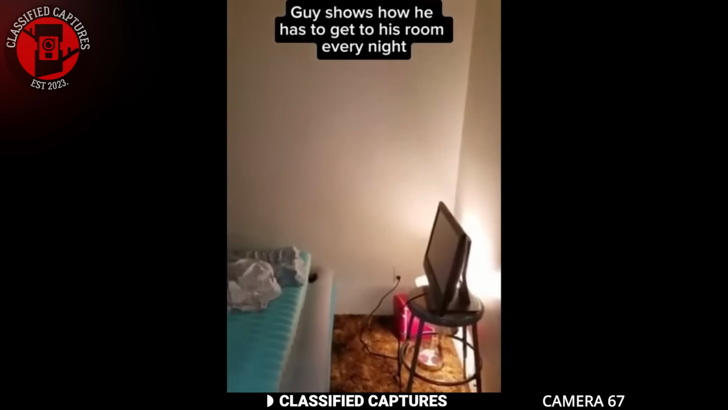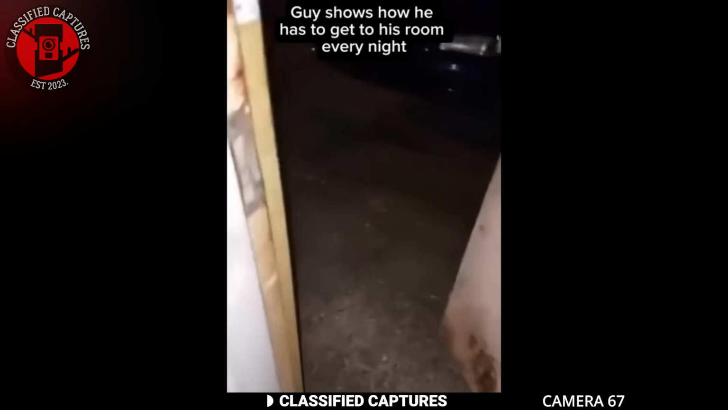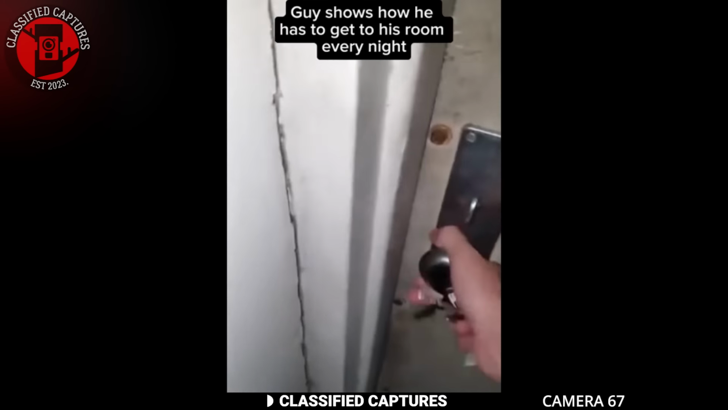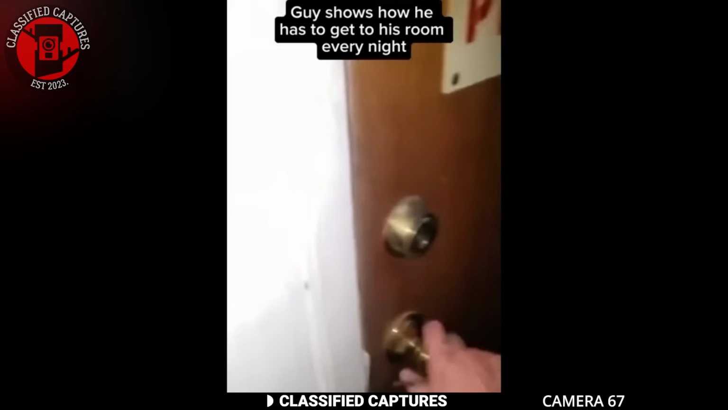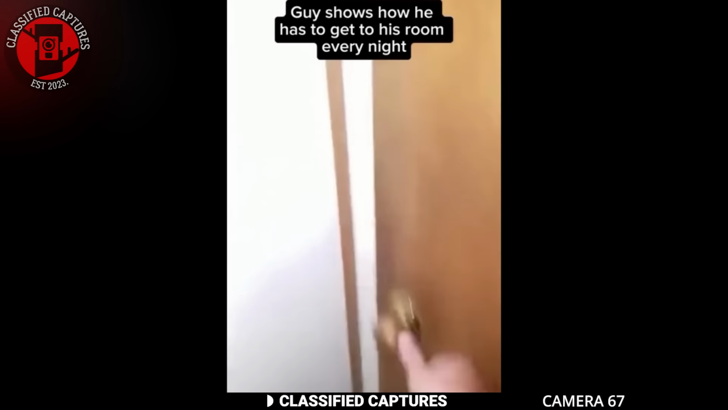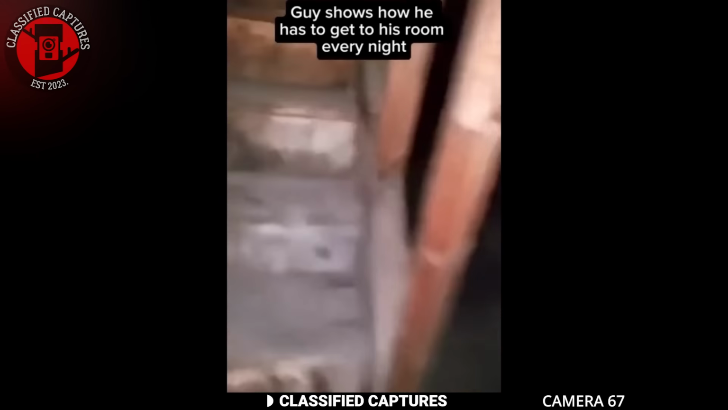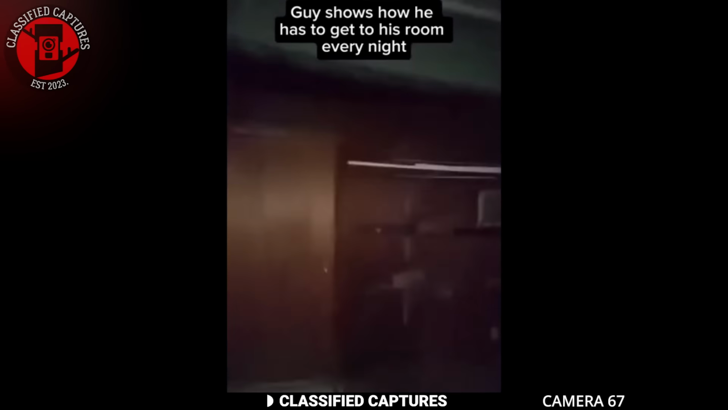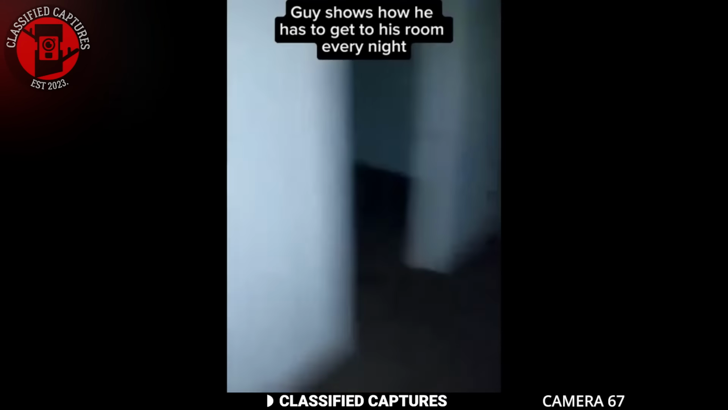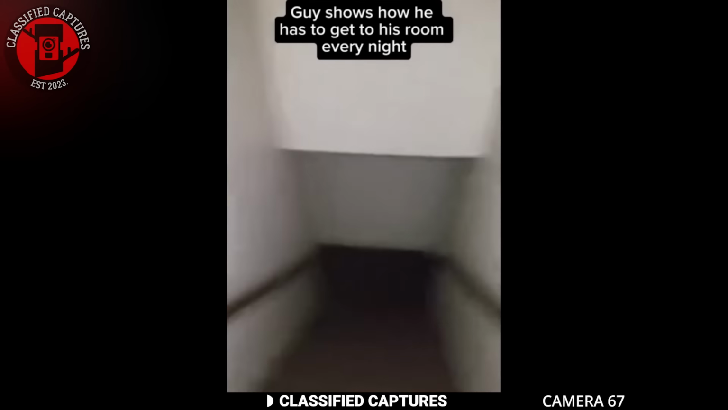I'm here. The path he navigates is like something out of a horror movie. Dimly lit hallways, creaky stairs, and narrow passages. Each step seems to lead deeper into a labyrinth. You can almost feel the tension as he moves through the shadows, the anticipation building with every twist and turn. When he finally reaches his destination, his room is very small. Just look at how confined the space is. The eerie walk to get there and the cramped quarters make it feel like he's living in a nightmare.